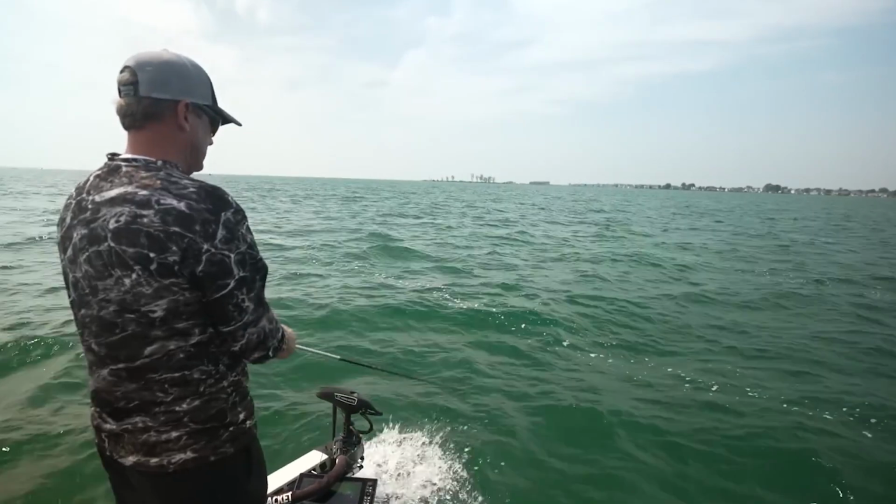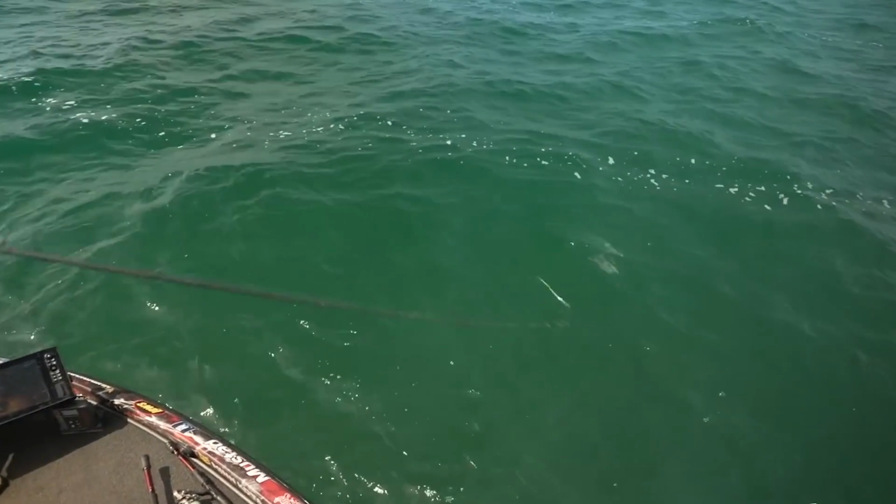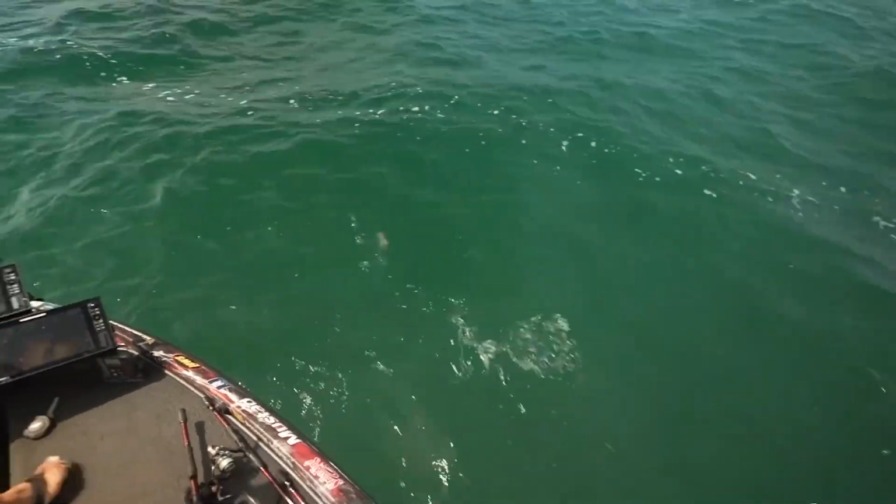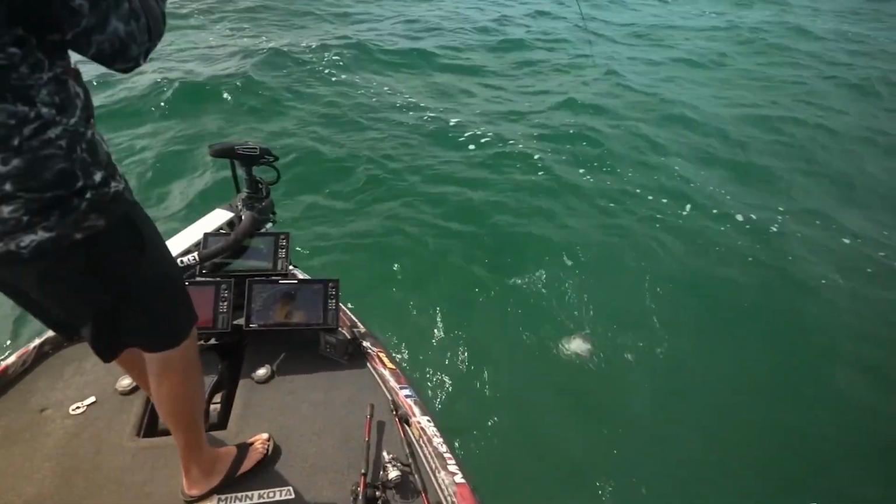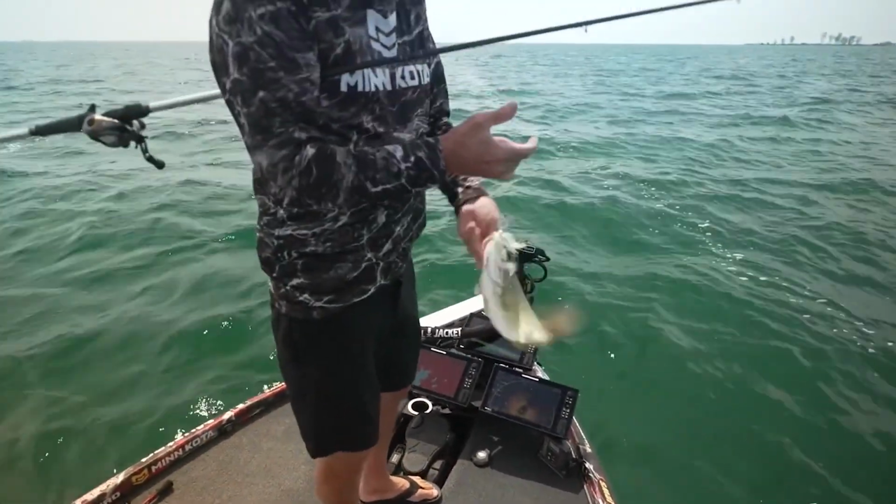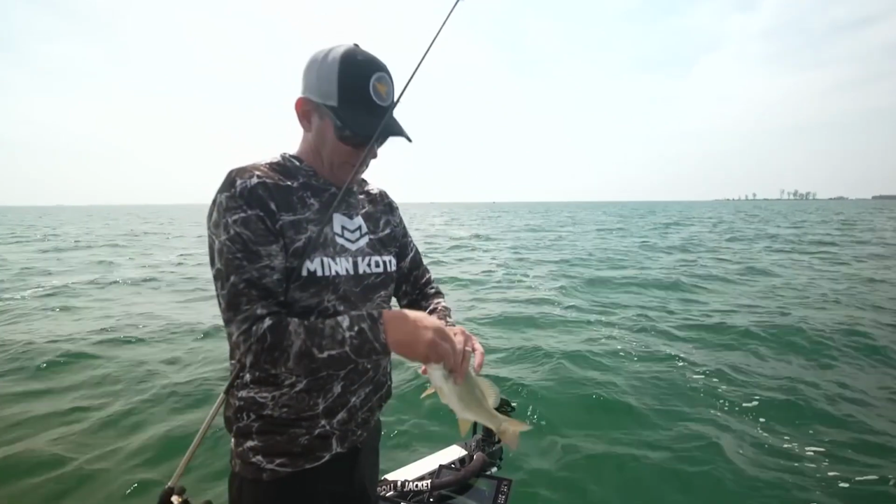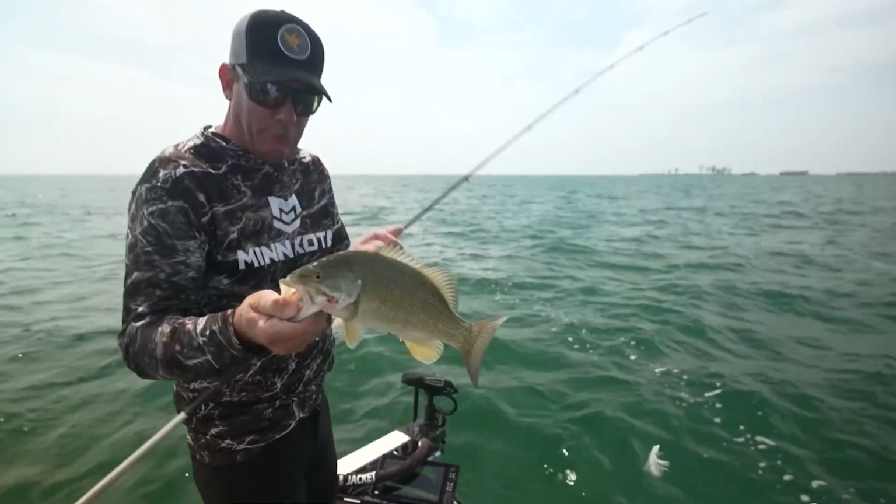I should go right where I kind of call it. I saw that one in my eyes. He's just a little guy, but gosh. The other fun thing about this is no matter how big they are, they absolutely annihilate it. It's a really fun bite.